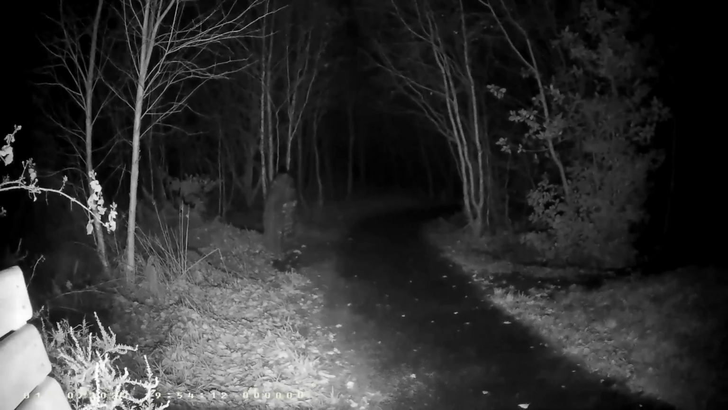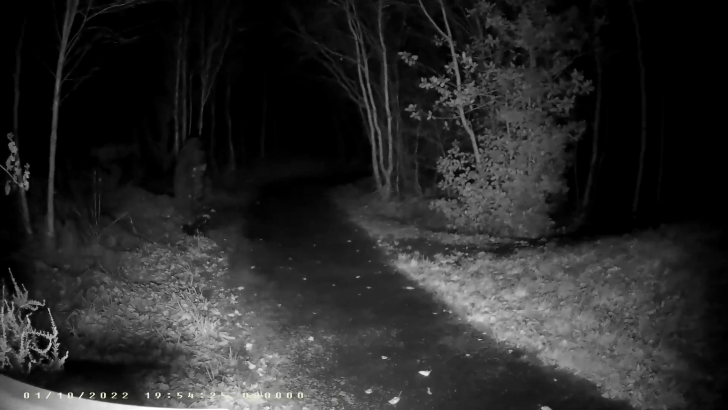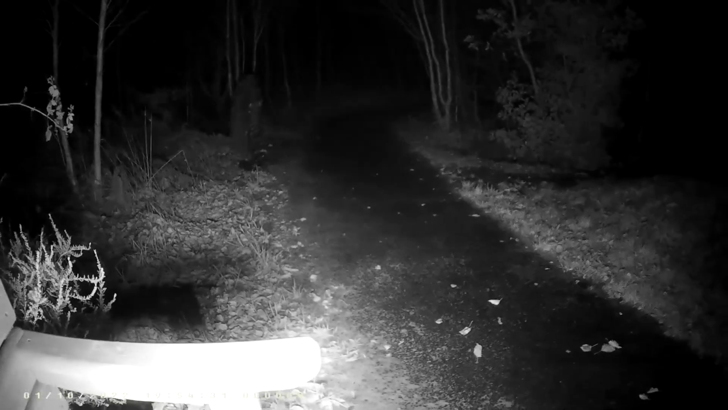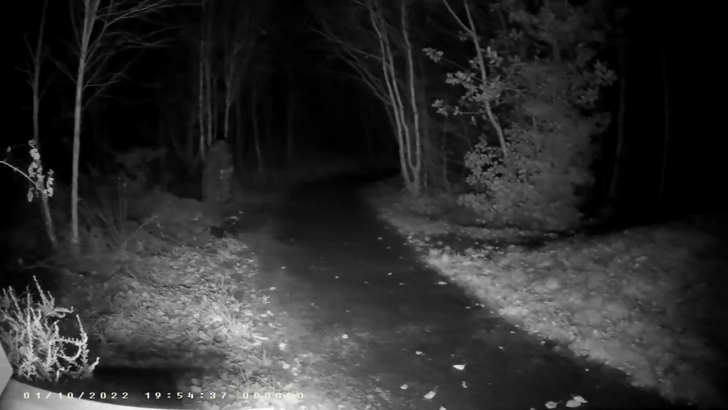Right, I'm a little bit on edge right now. Because just off camera, when I had turned the camera off, I was sitting here for a couple of minutes when I heard something that sounded like footsteps, which was quite close and quite solid on the footpath, but no light or anything like that.